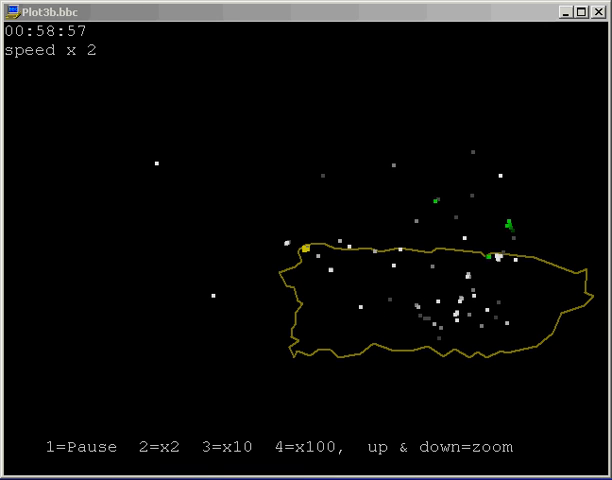This video does not contain direct evidence of the UFO, but aids in the visualization of the objects involved. The animation was created using BBC Basic for Windows. Green dots indicate transponder returns. White dots represent uncorrelated primary returns. The coastline of Puerto Rico is included, along with a depiction of the airfield of interest. The transponder returns for the Border Patrol plane will be coloured pink to make them identifiable.